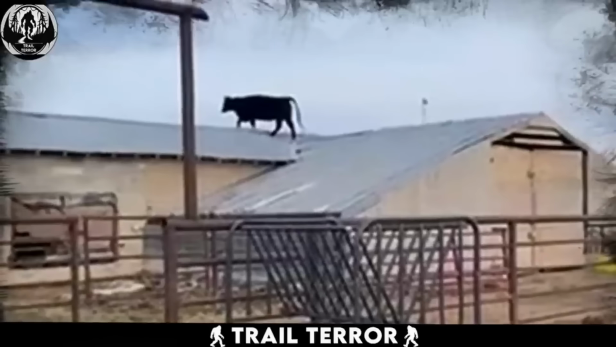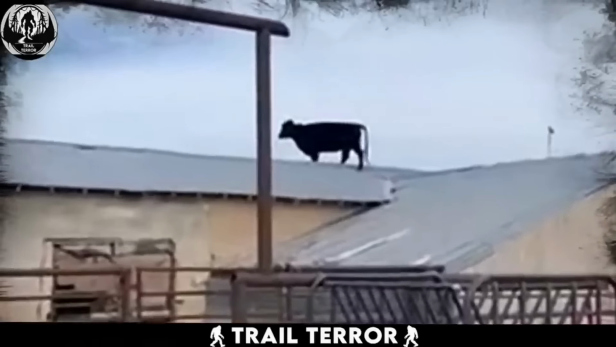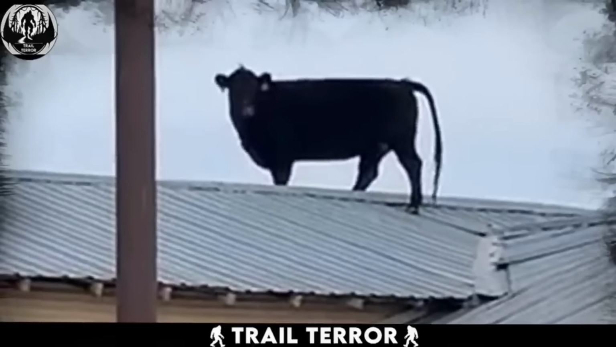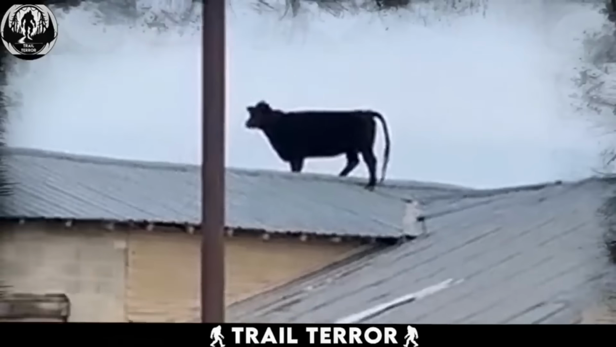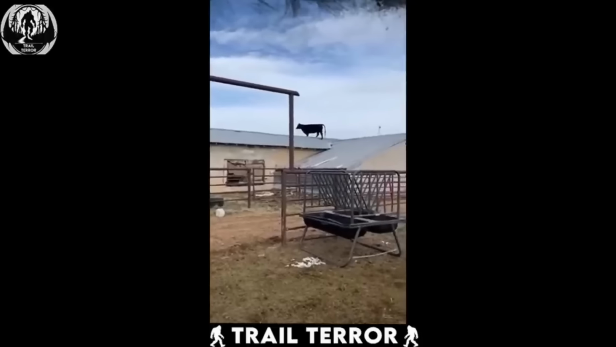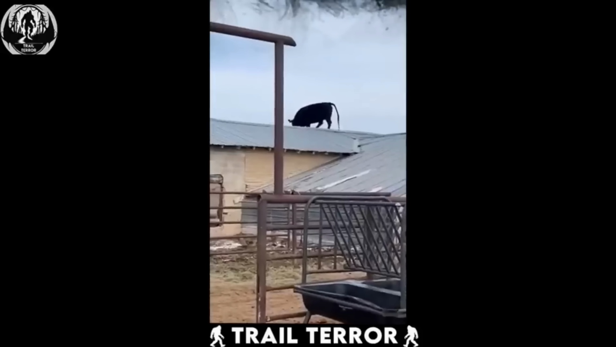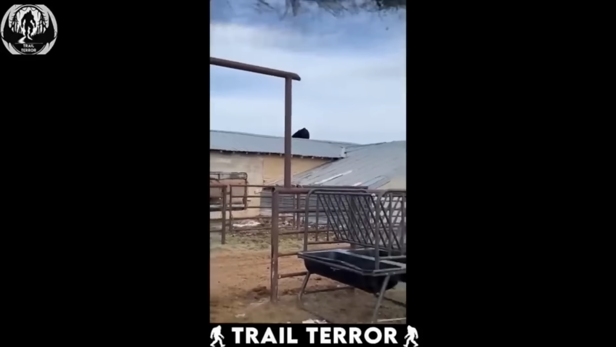His exasperated yell suggests this roof-loving bovine might be a repeat offender, but the cow was surprisingly completely unfazed by its roof venture. It casually strolls across the rooftop like it's a grassy field, seemingly oblivious to the chaos it's causing.